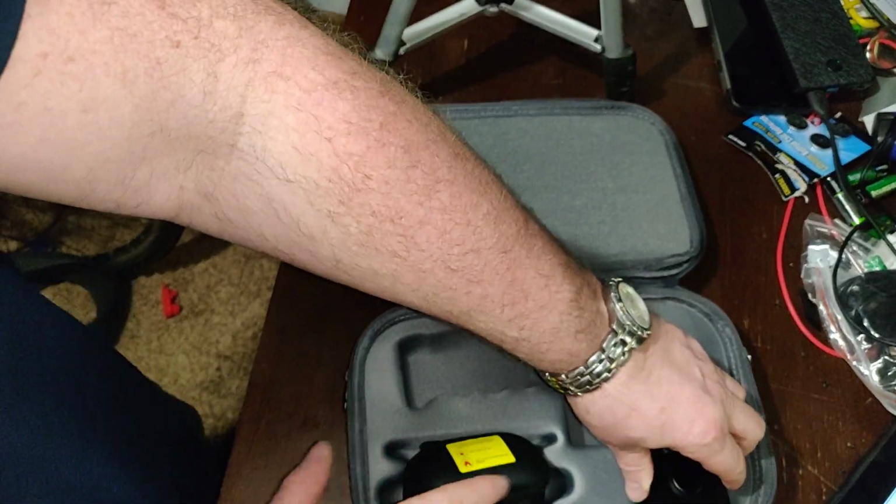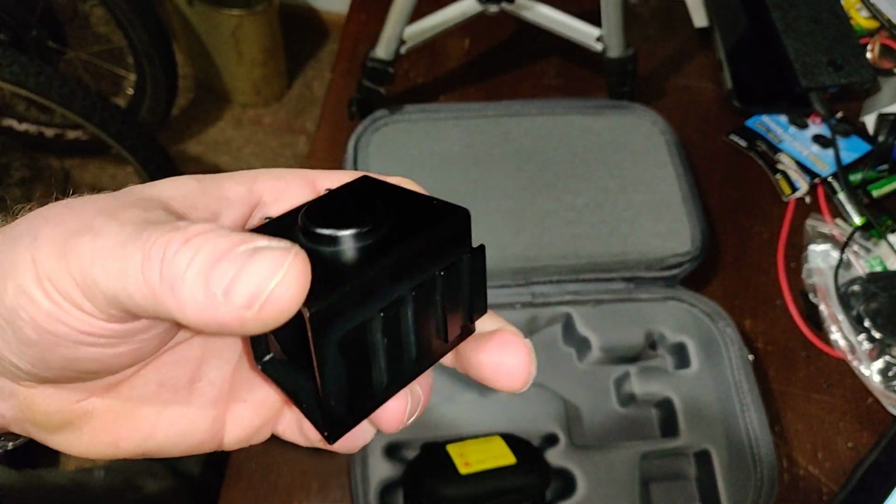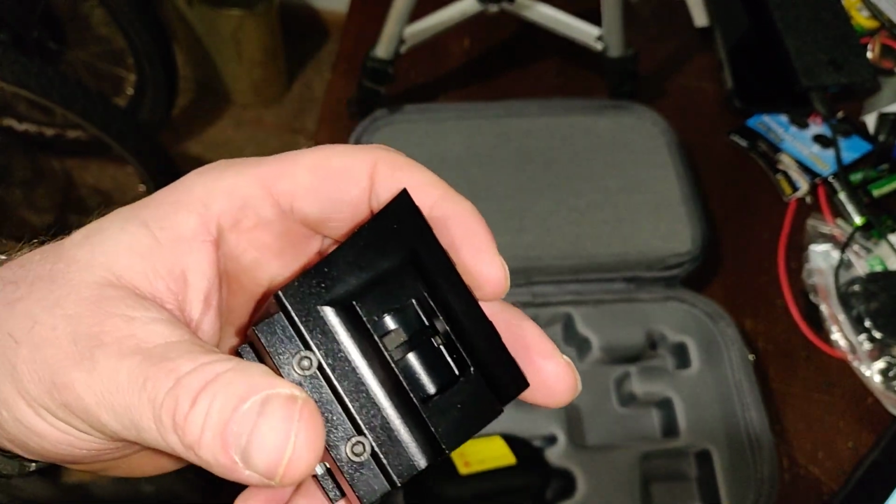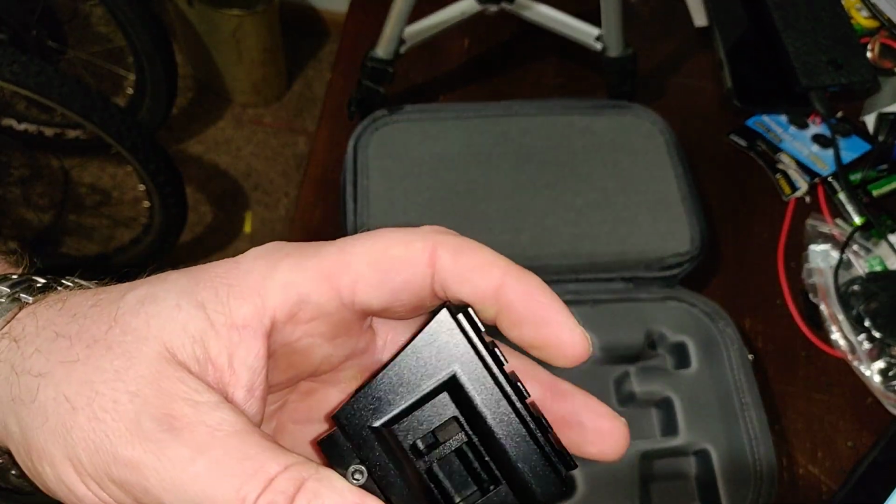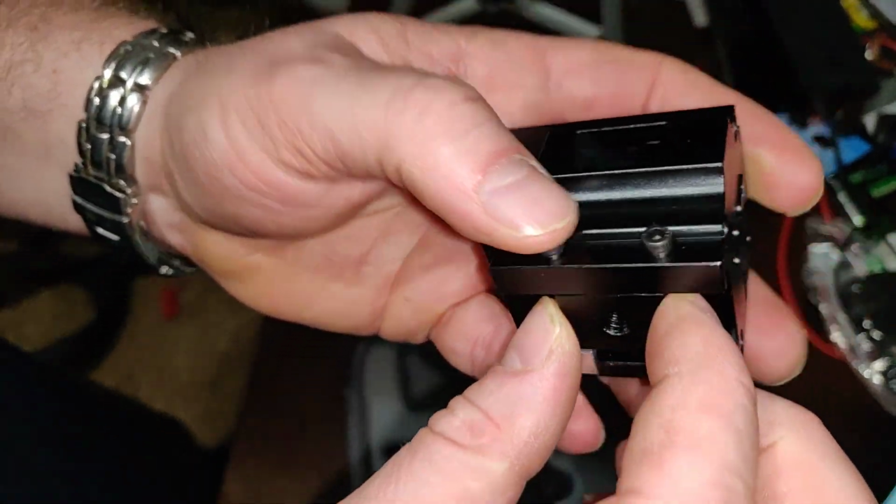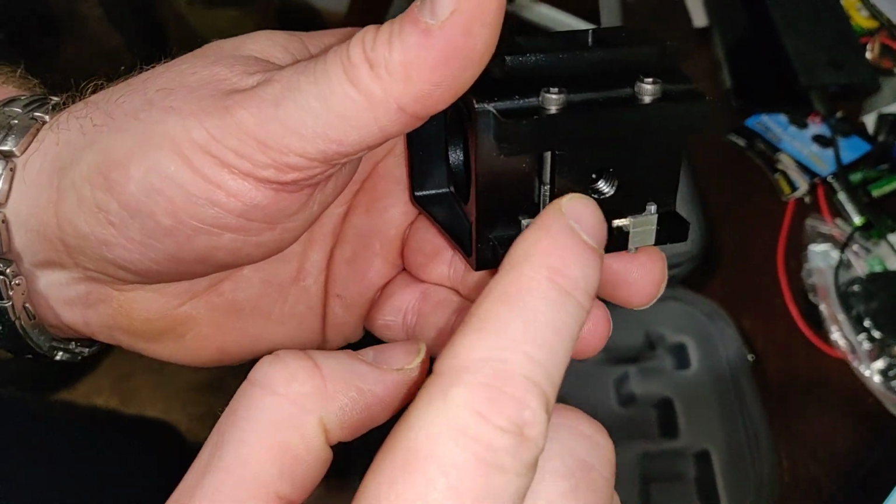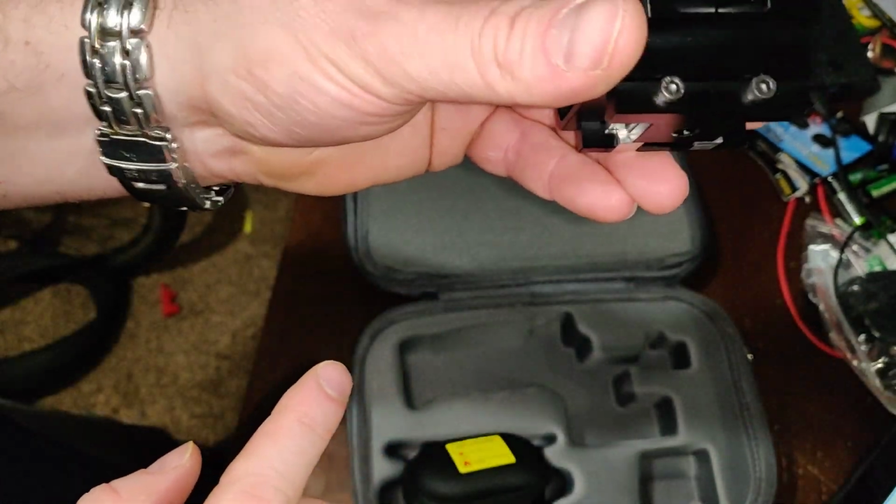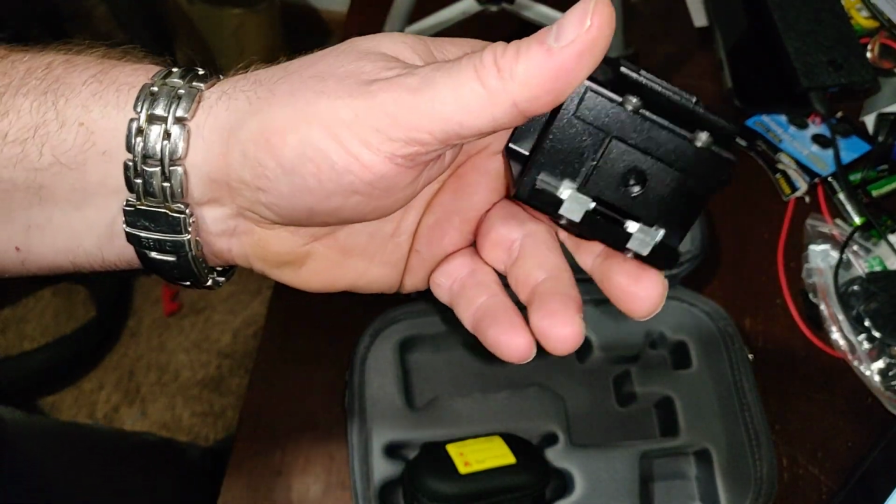We've got this little box. Again, this is metal, and you would use this to put this on your rifle. I'm assuming firearms, air rifles, crossbows. You do some disassembly, take this plate off. Again, this will go in a tripod as well, so that's kind of cool. If you just want to leave your camera in this, you can mount this on your tripod. That would be kind of sweet too.